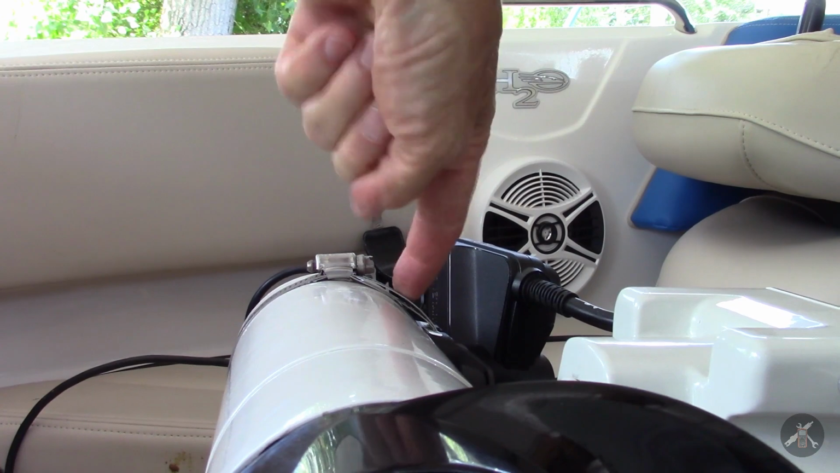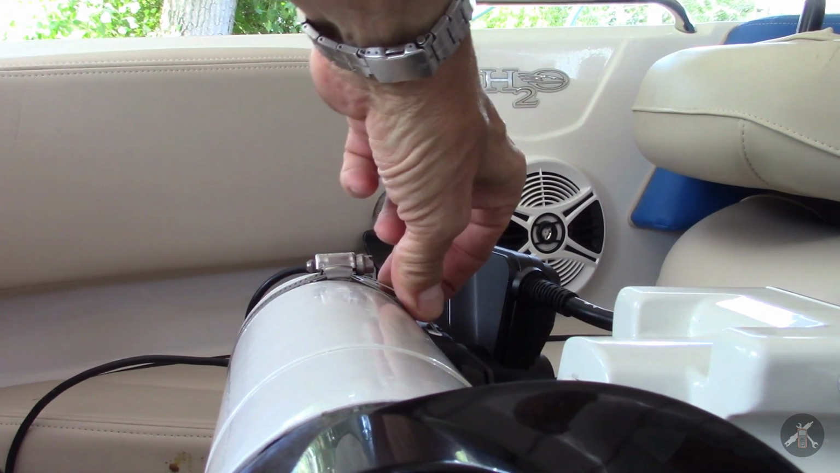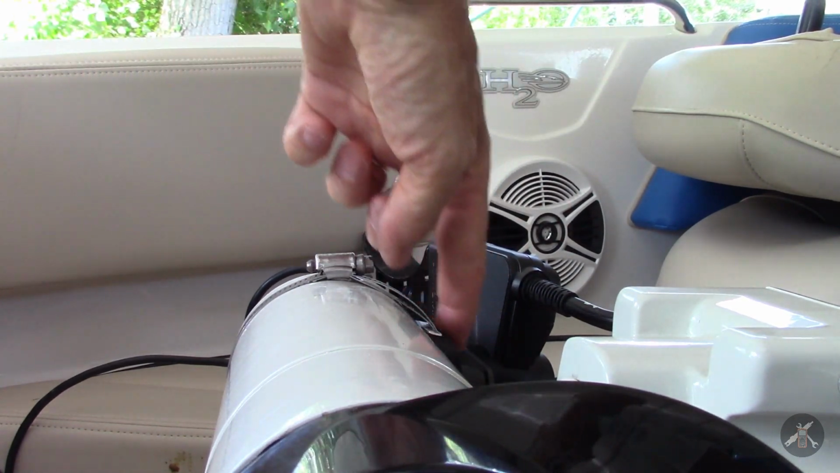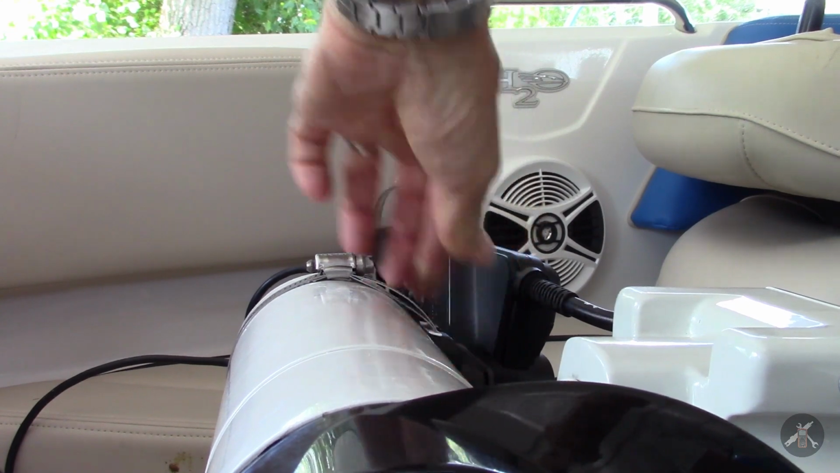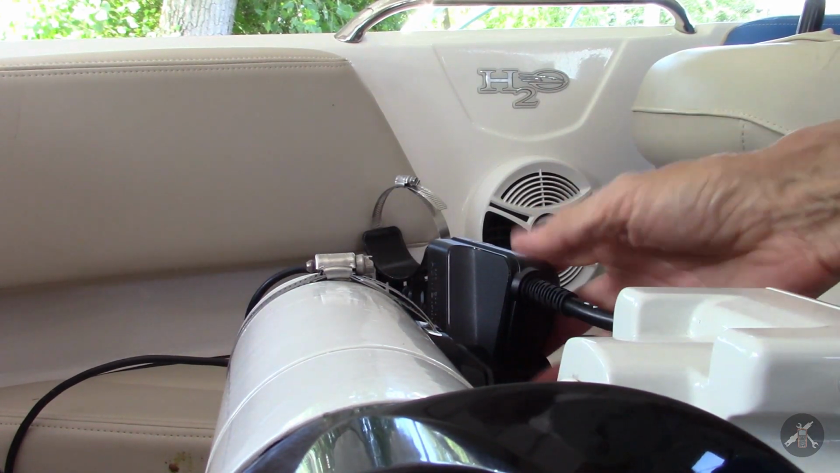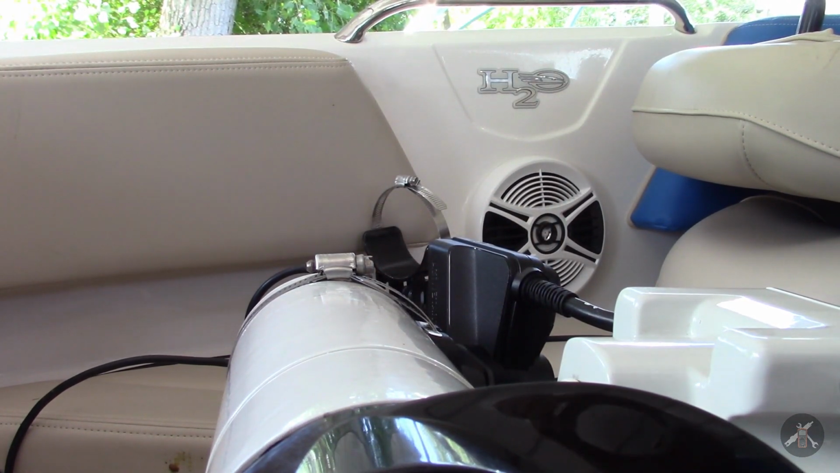And then I tucked, when you do this, you end up with the tail of the clamp kind of sticking out in the air, so I oriented it so that the tail went inside the bracket so it doesn't flop around and catch on anything. Alright, so that puts the transducer up where it needs to be.